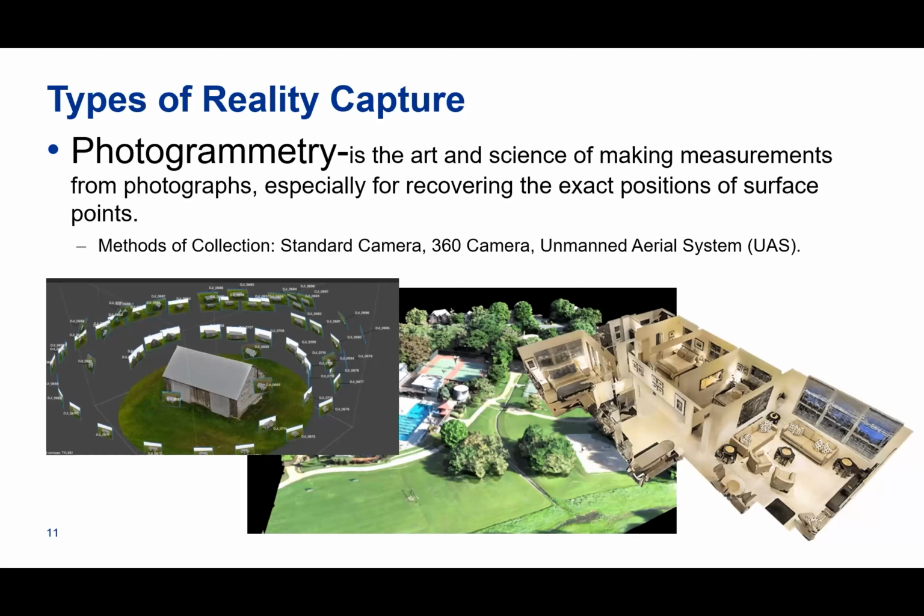Photogrammetry is the ability to take photos and have a general overlay of another photo, so it detects where it's at within space. After that, you can take it to a computing engine, and it'll stitch all these photos together and create a nice, rich 3D model for you.